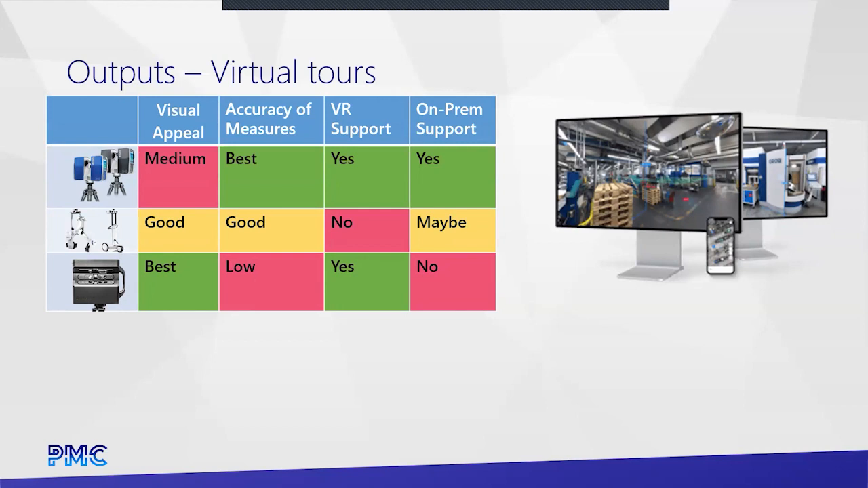So if we look at, like I said, it's a mess in the handheld mobile units, so we're going to skip those. And then the drone photogrammetry stuff really isn't the same virtual tour. So for now, we're talking about the fixed, the mobile, and the Matterport.